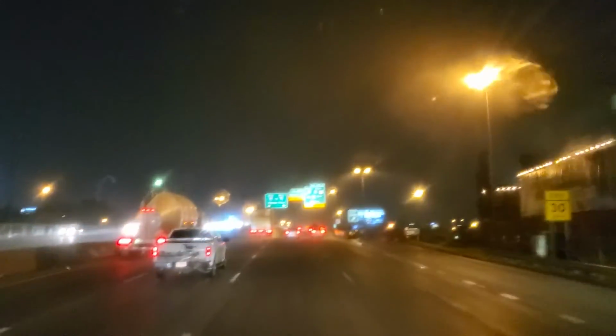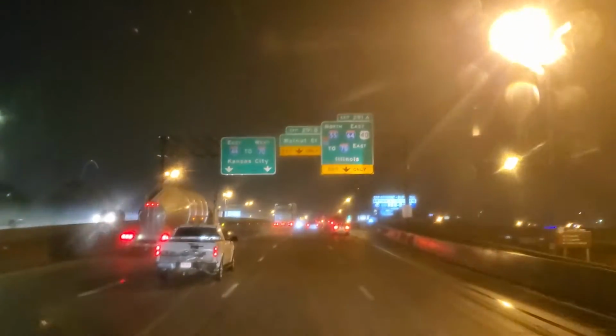Car in that truck up there. I don't know why they felt the need to merge over right away. Take exit 291A to I-55 north. This is an exit only lane, so I should probably be following their lead then, I guess.